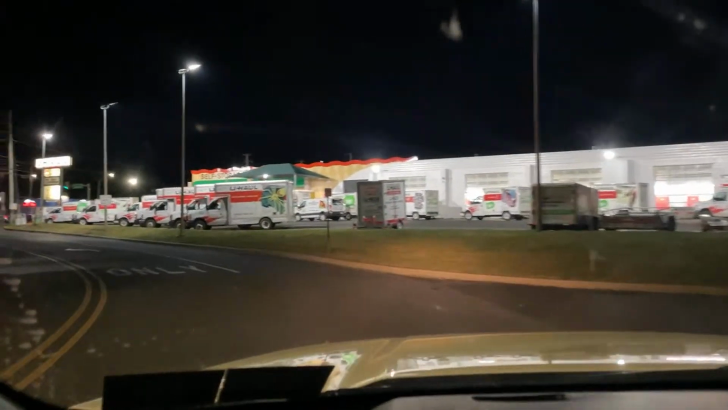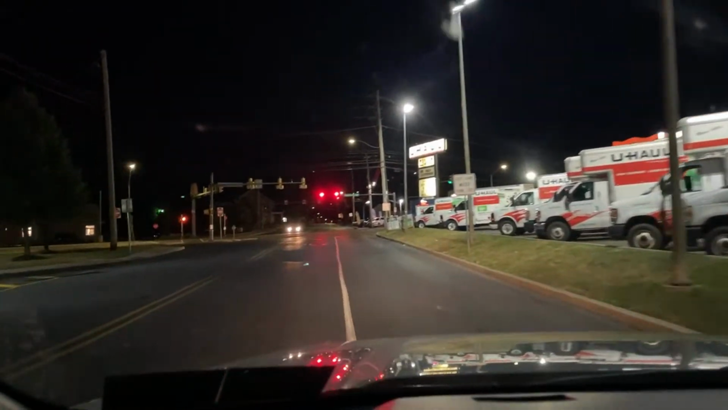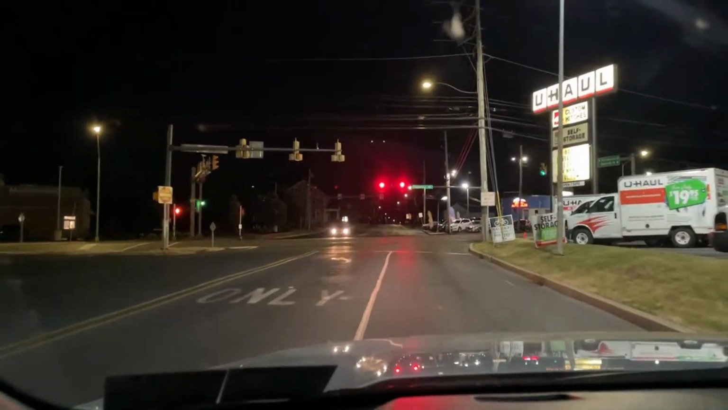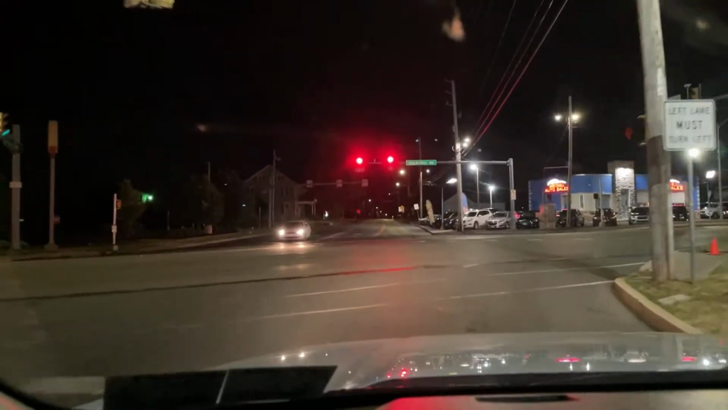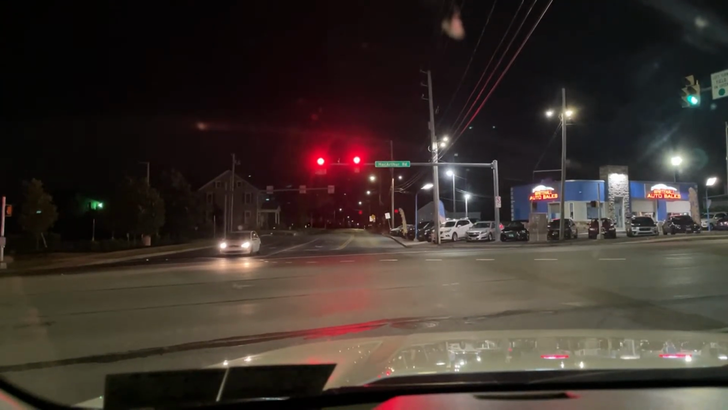Anyway, people, friends, oh, this is where all the cops are. They wouldn't park on the other side because I'm over there. They don't want me to see them. They're all parked over here. Yeah, they came. They don't like when they see the Tahoe. That's why they know who I am. They don't want to be on video. Hello.